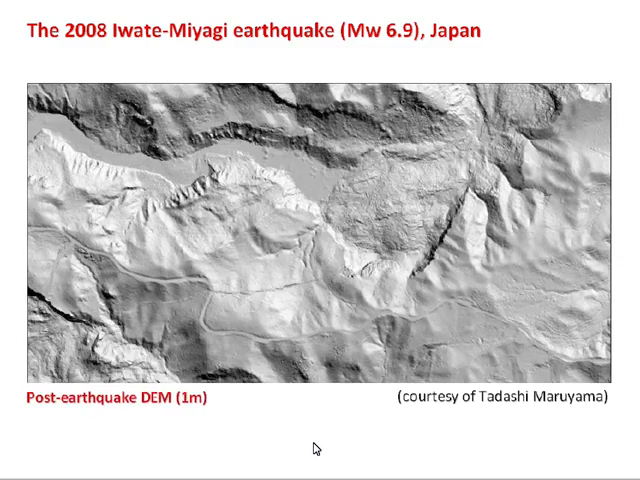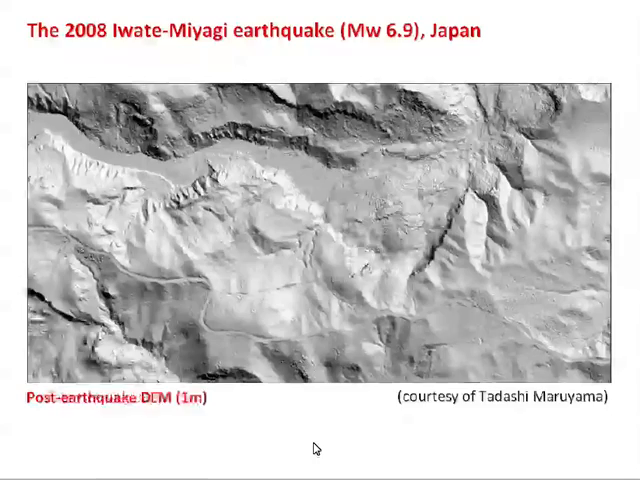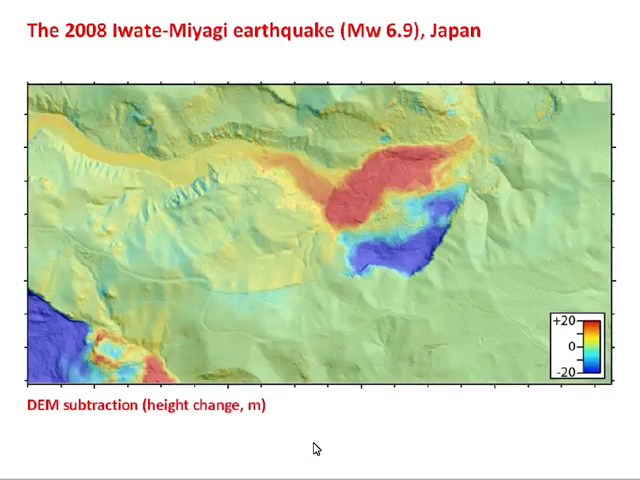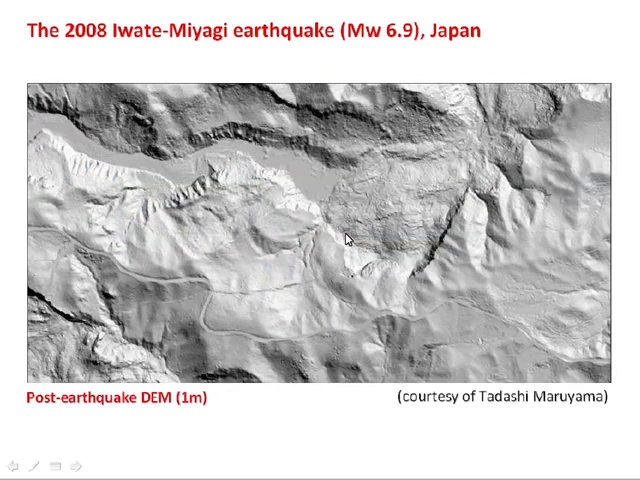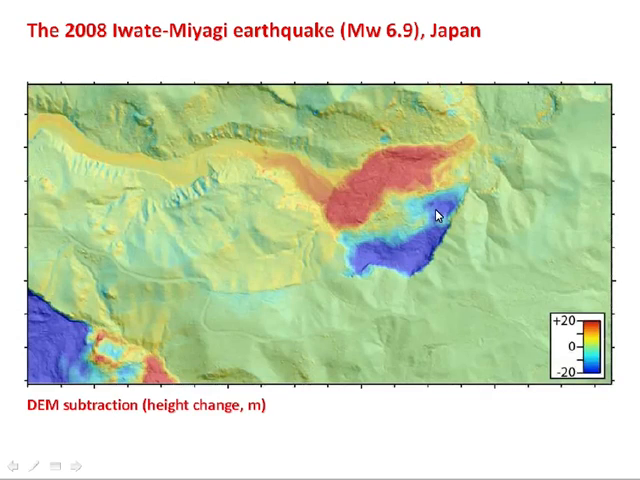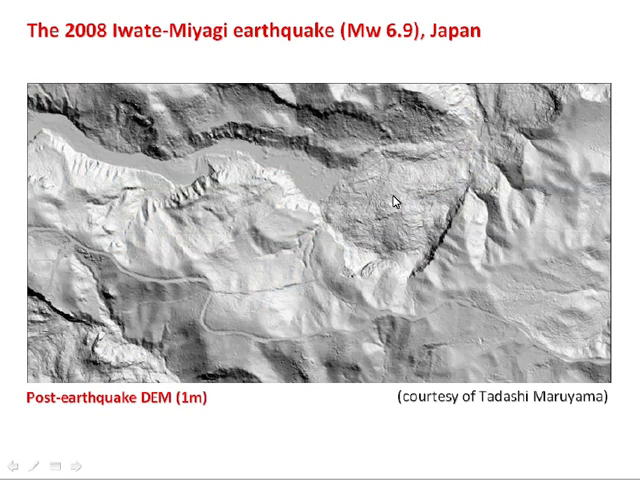Now you can see, if I toggle between the pre-earthquake and the post-earthquake data, a few things going on. First of all, let's just subtract the two elevations. Subtracting the pre-event from the post-event elevation gives us a height change of each point on the ground. Blue areas have gone down, red areas have gone up. So you can see there's been a big landslide here. This hillside has collapsed, and there's a big pile of sediment at the bottom of this river valley.